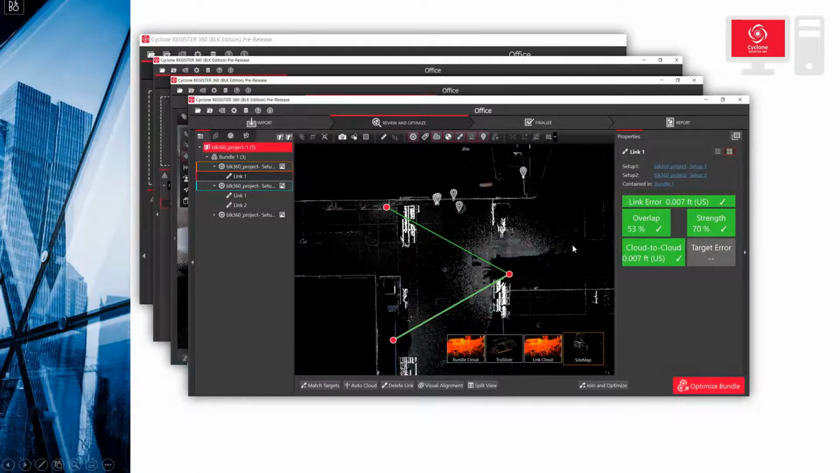It also gives you the error value and the overlap between the clouds, the strength of the actual precision of the cloud, how it connects to other setups. So it is very color coded. As long as you're in the green, you're good. But if not, you can then adjust the clouds a little bit.